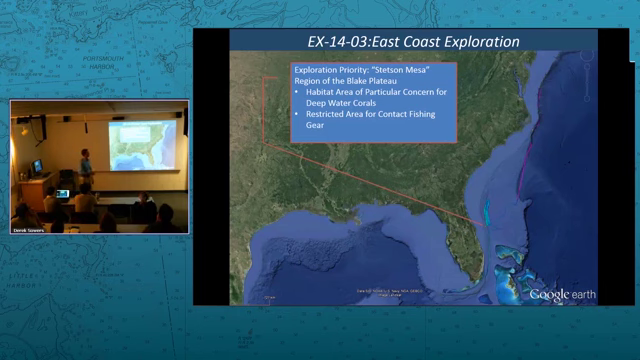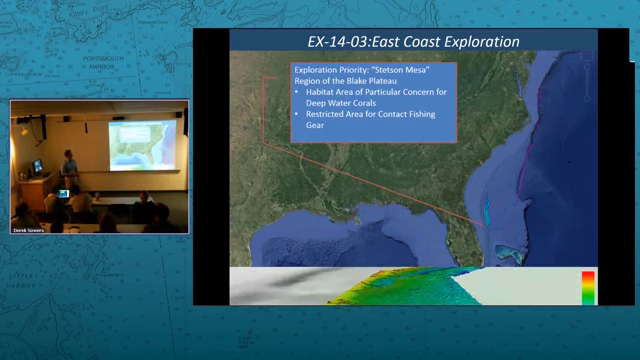This area is part of a marine protected area. It's a habitat area of particular concern for deepwater corals. So it was already protected from bottom contact fishing gear, but actually we didn't have great data on what was physically there for habitat. So there was a lot of interest in seeing what was actually being protected.